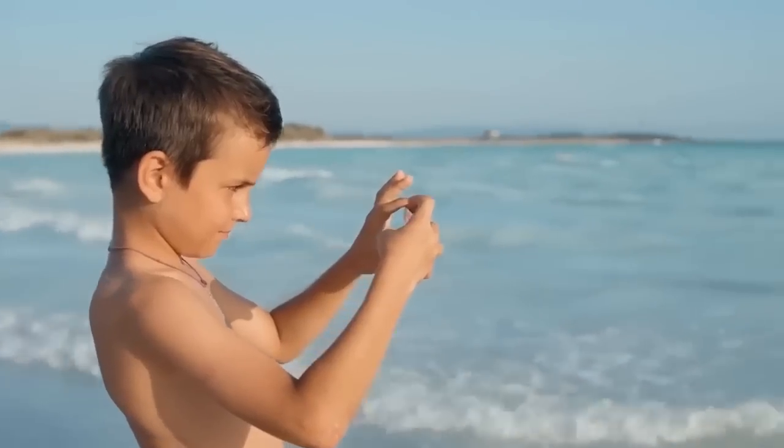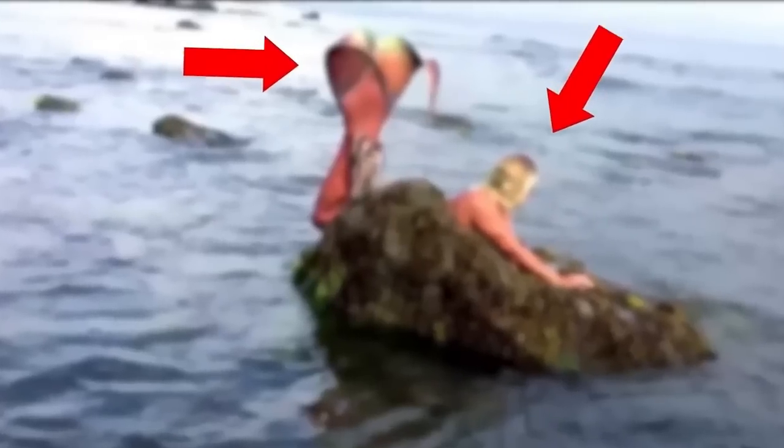On a pretty sunny day, a guy got a chance to capture a real mermaid lying on a rock. She must be so tired of being under the water all the time that she thought it would be a good idea to get out of it and get some sunlight. And that is exactly what she did. The beautiful fish-like tail and the hair make her look so mesmerizing.